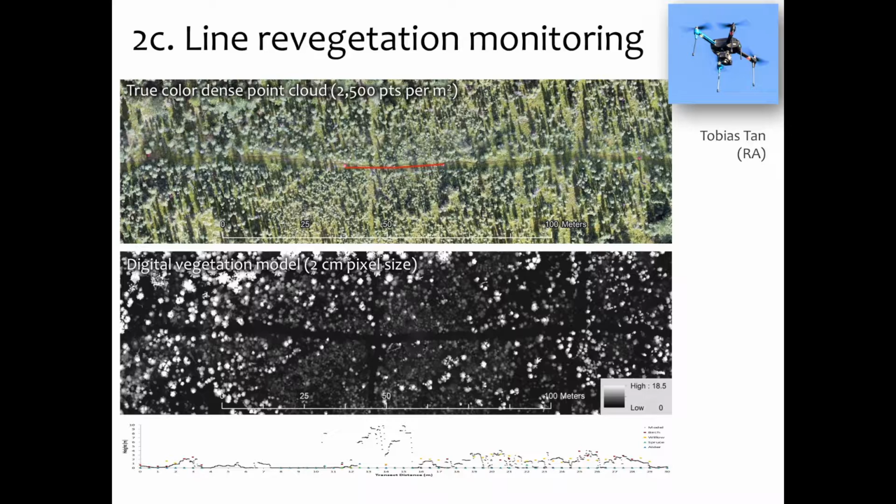So using photogrammetry and structure from motion with an inexpensive UAV, this is a true colored dense point cloud with 2,500 points per square meter. So it's a 2 centimeter resolution colored point cloud with seismic lines and disturbances that we can track through time. And down below is the digital surface model of that same study site.